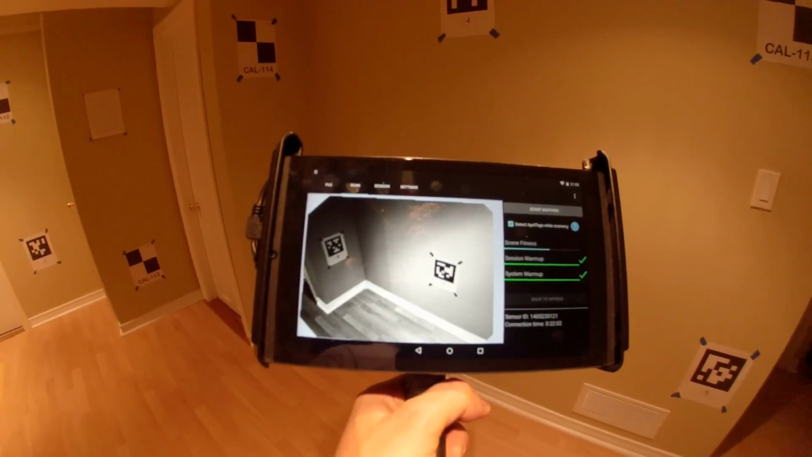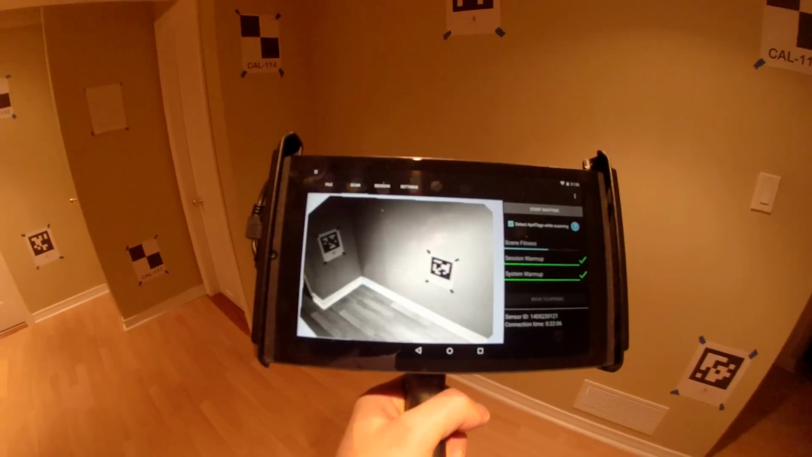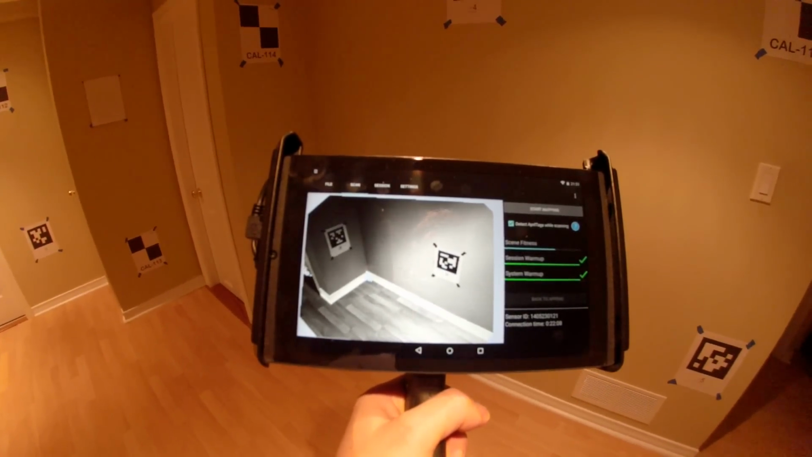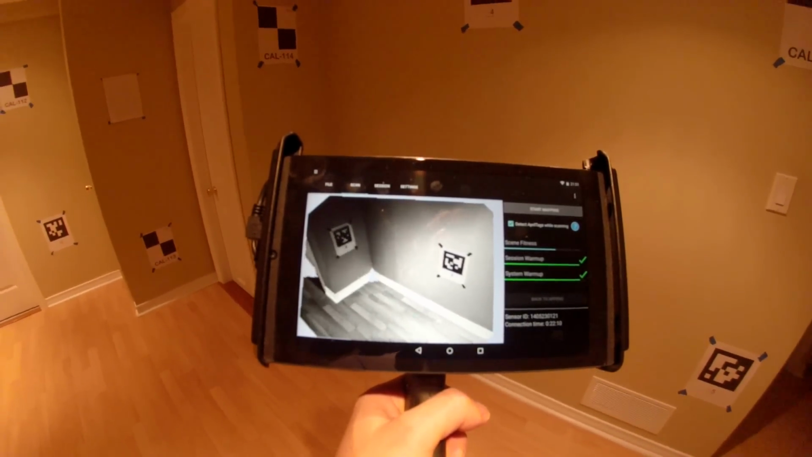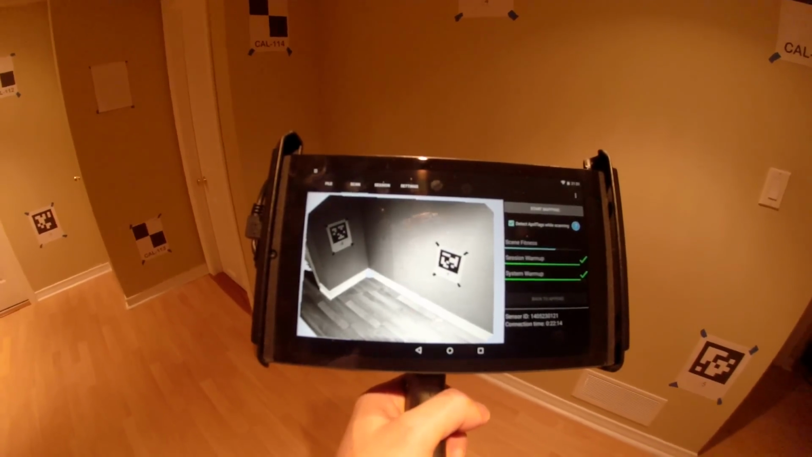This is a DotProduct scanner. I've got a little GoPro rigged up to it, so you can see the screen and you'll be able to see what I am scanning. This is just a quick review, very simple, and just a quick demo of scanning.